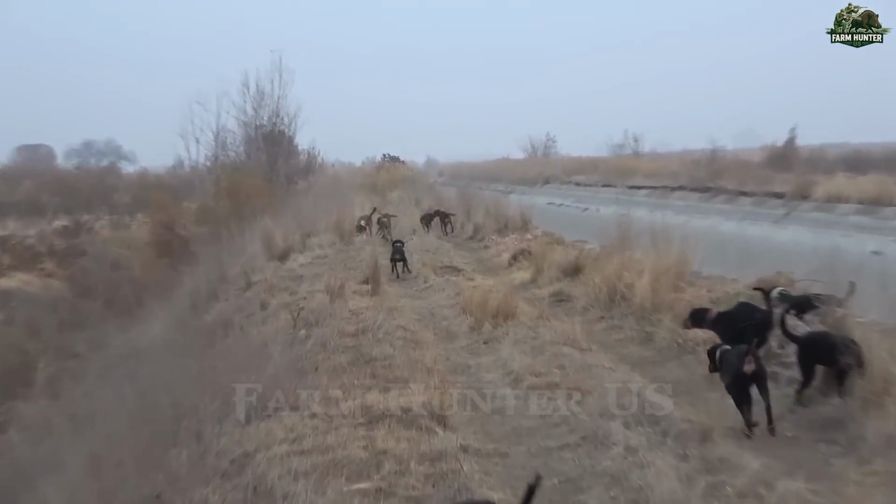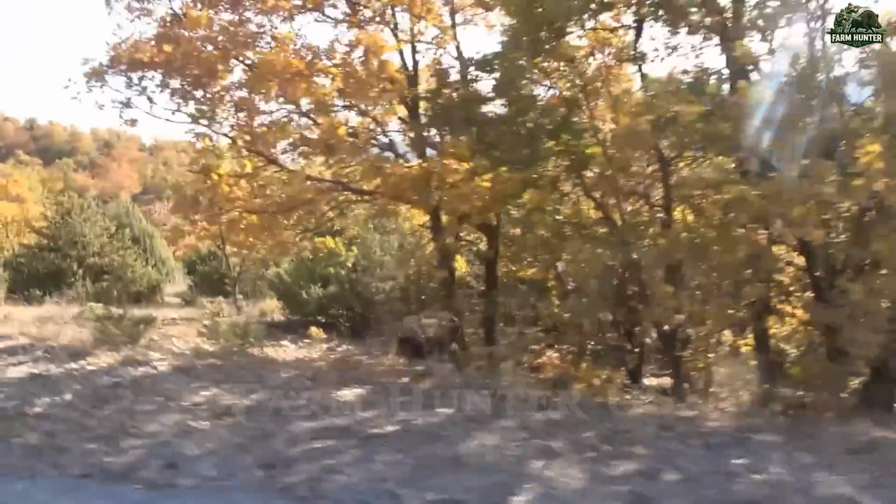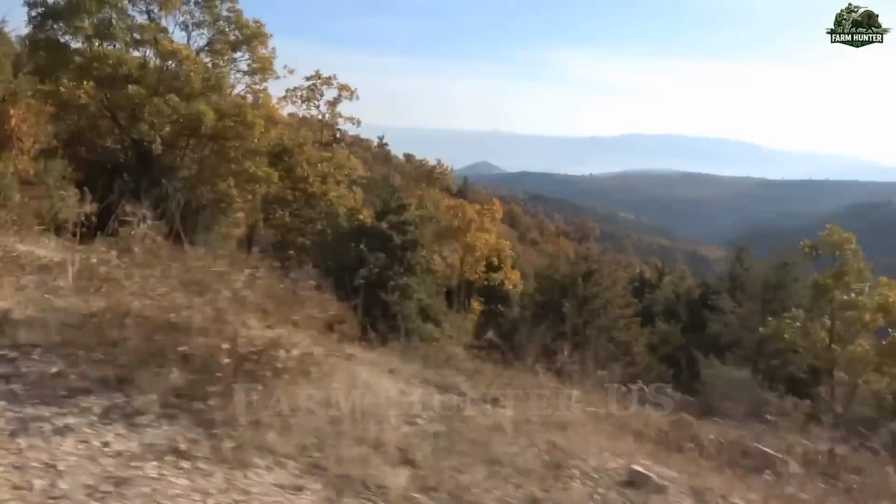These dogs are essential to our team. They can pick up scent trails over great distances and signal danger long before we can see it. And they never back down.